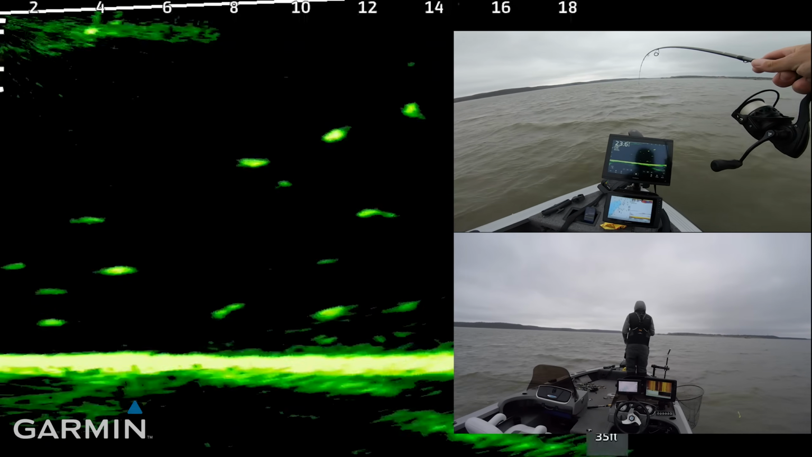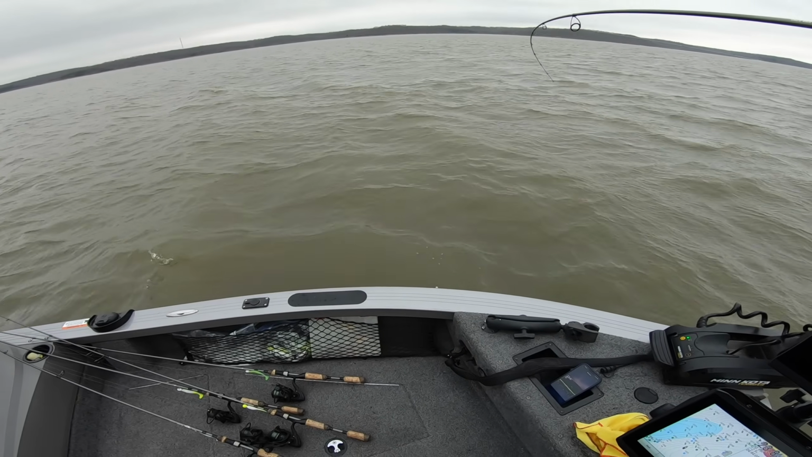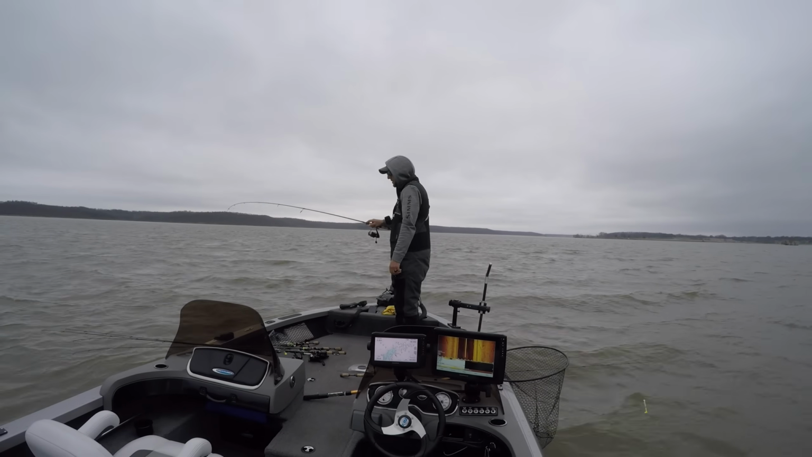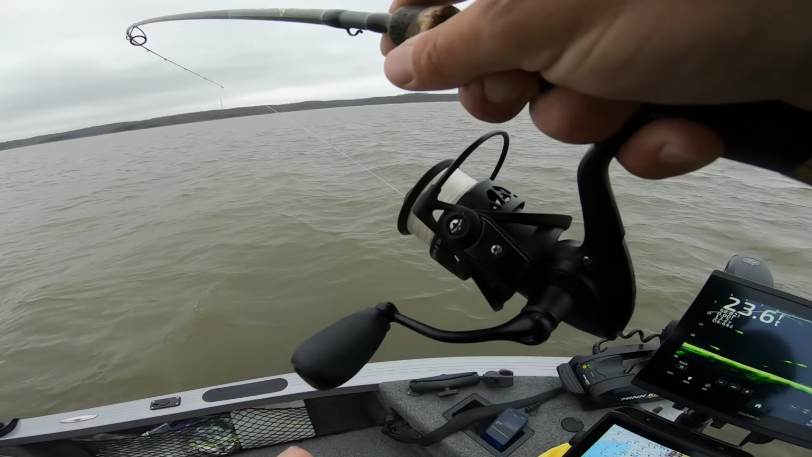Are you kidding me? The boat's not even spot locked yet. I think I got that, yeah. Oh boy. Picked up a jig wrap to try and be a little bit more heavy and aggressive, and I think I just dropped the bait right in that fish's mouth instantly.